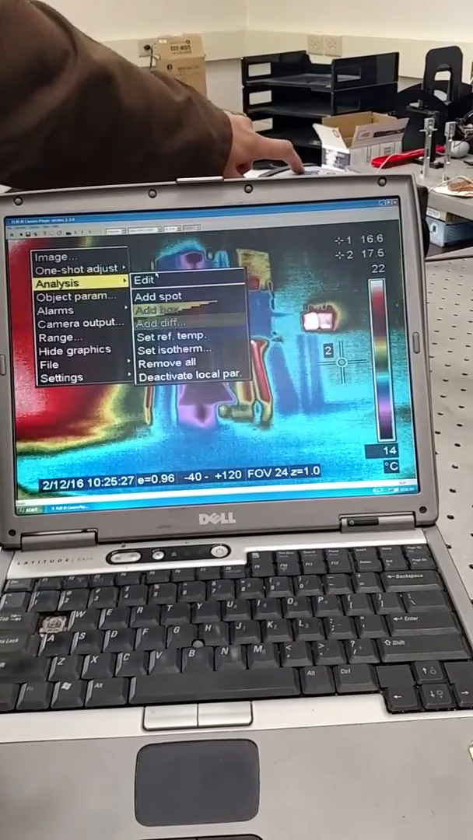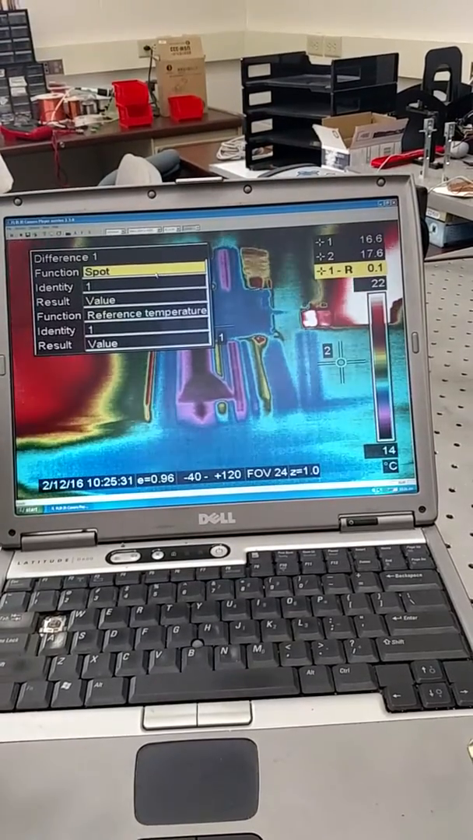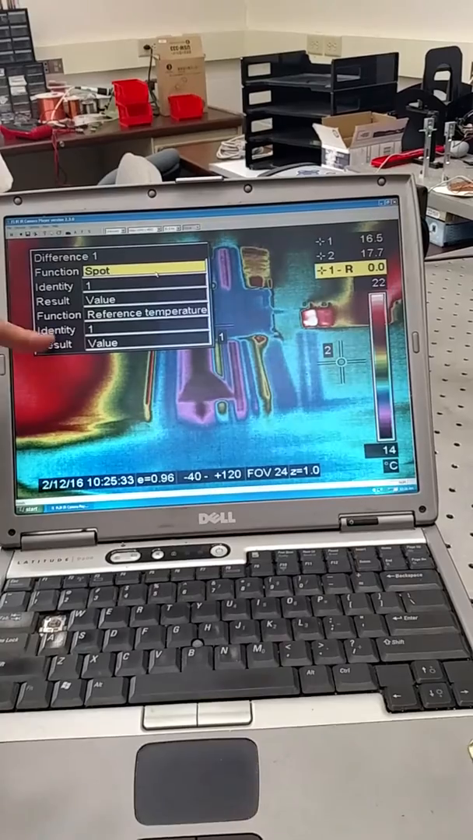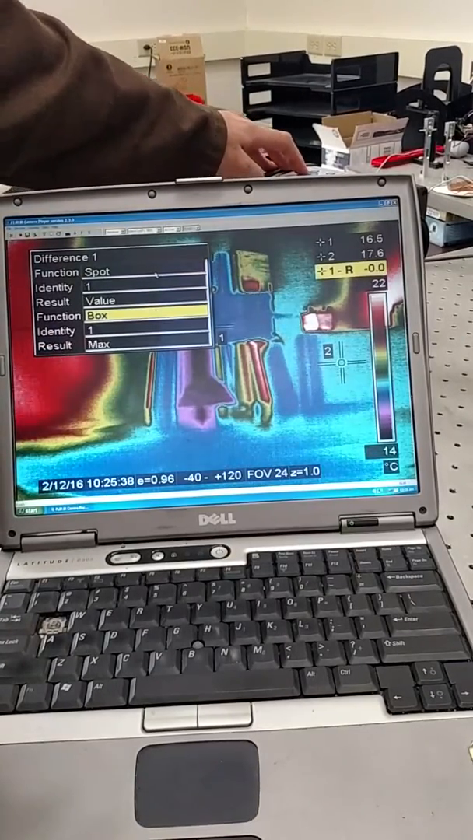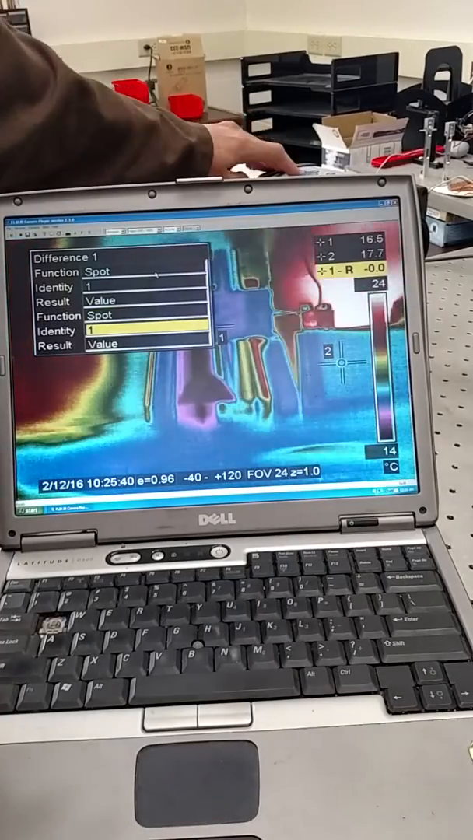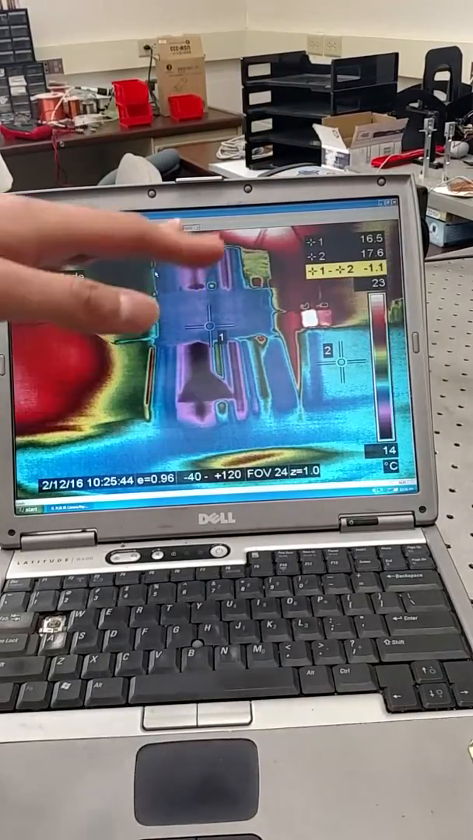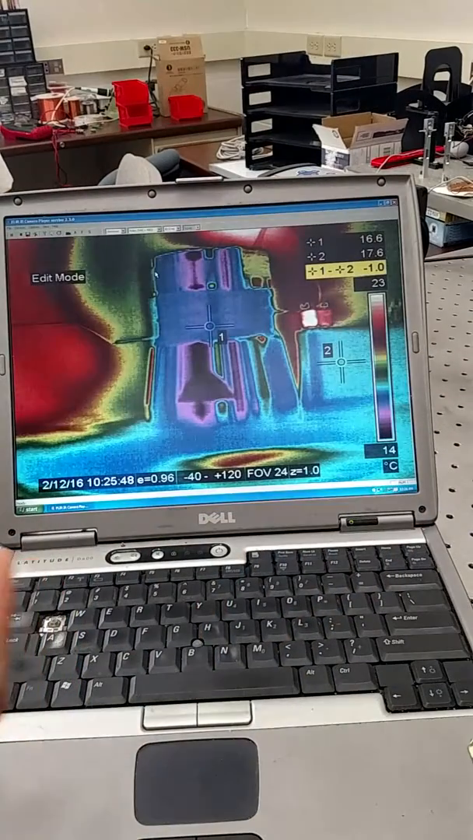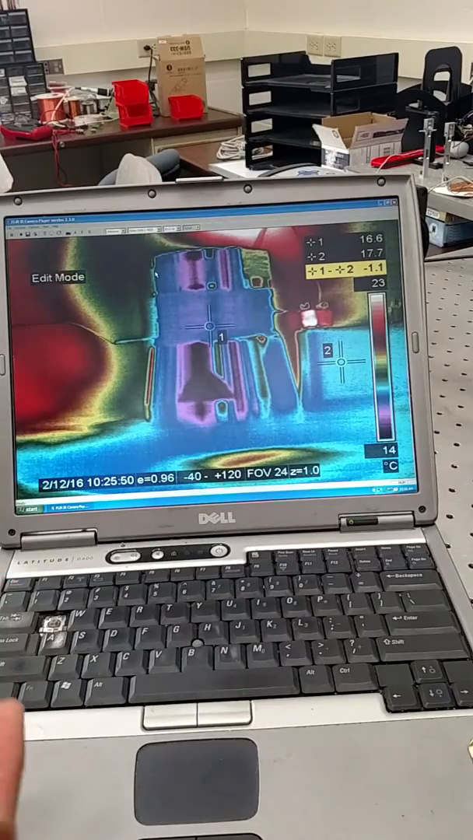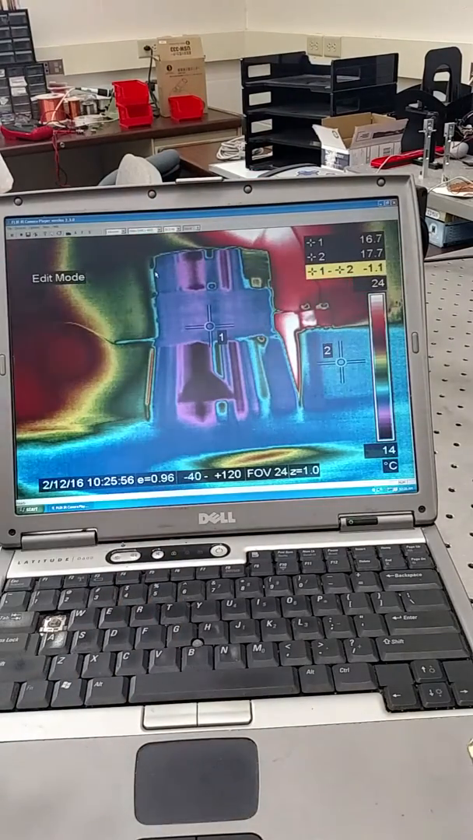So now we want to add a difference temperature. So difference of 1, and then the other one should be not reference temperature, but spot. And we want to add number 2. 1 minus 2. So this reference temperature is a good starting point. This is -1. Okay, whatever. But then when the sample increases 10 degrees, this will stay the same technically. So therefore you'll get 9 degrees. So you'll see a temperature change of 9.